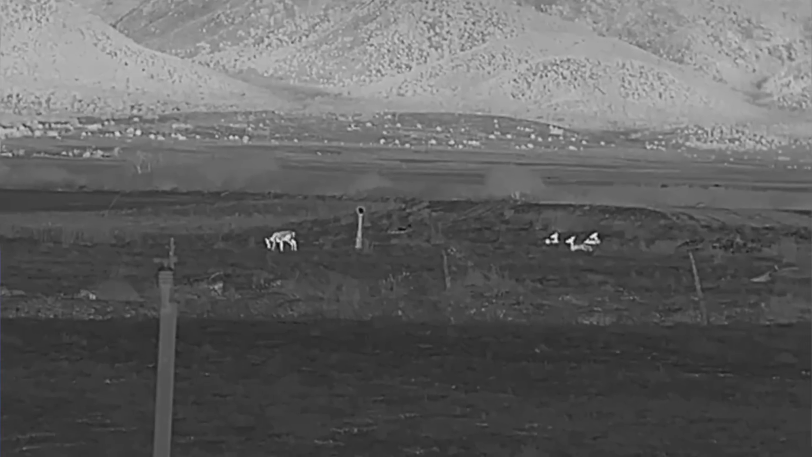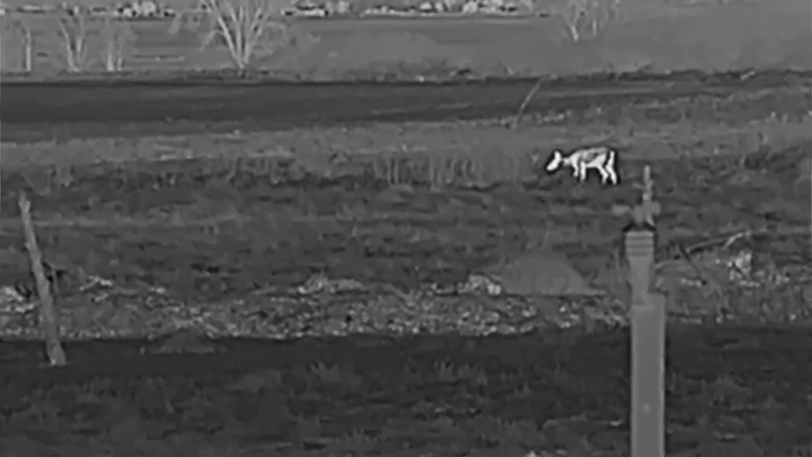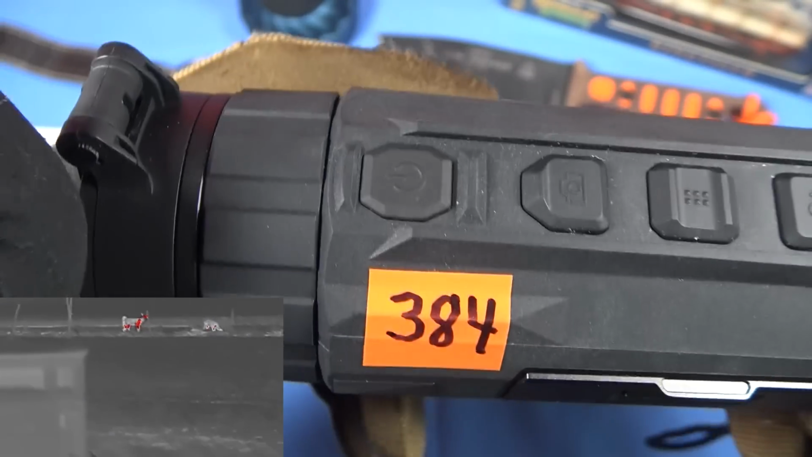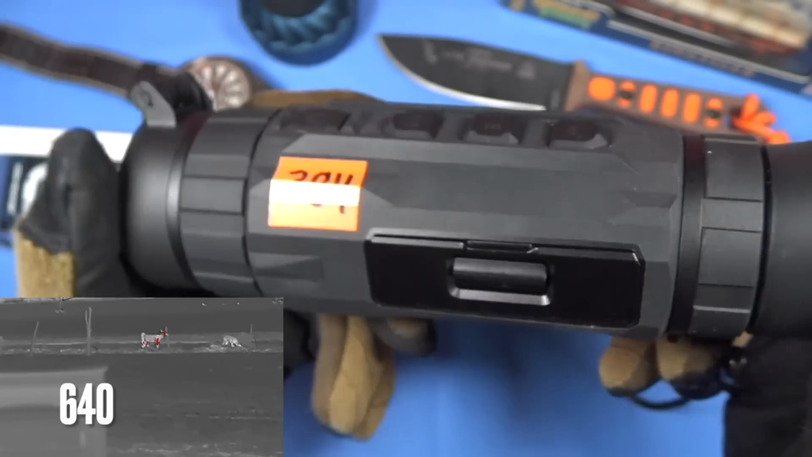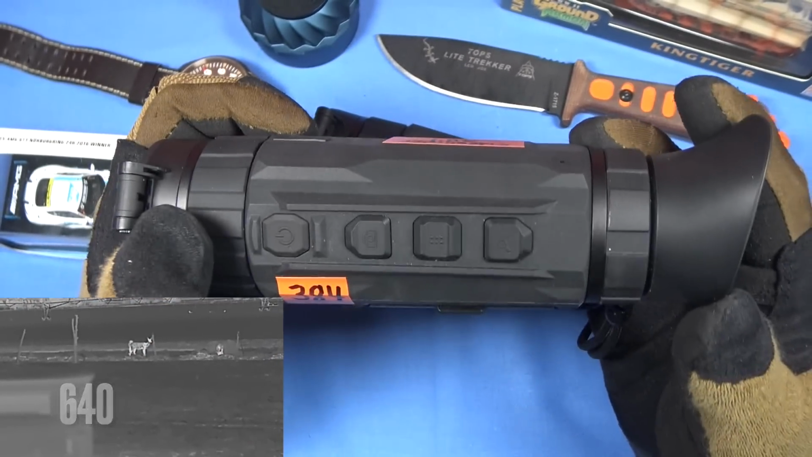The upside to these is they do have a USB-C connection right here. You can actually connect it to your computer, and also an external battery, and you could run the device off that if you wanted to. So that is a huge plus. And both of these devices have onboard video recording and still image capabilities, 64 megabyte storage.